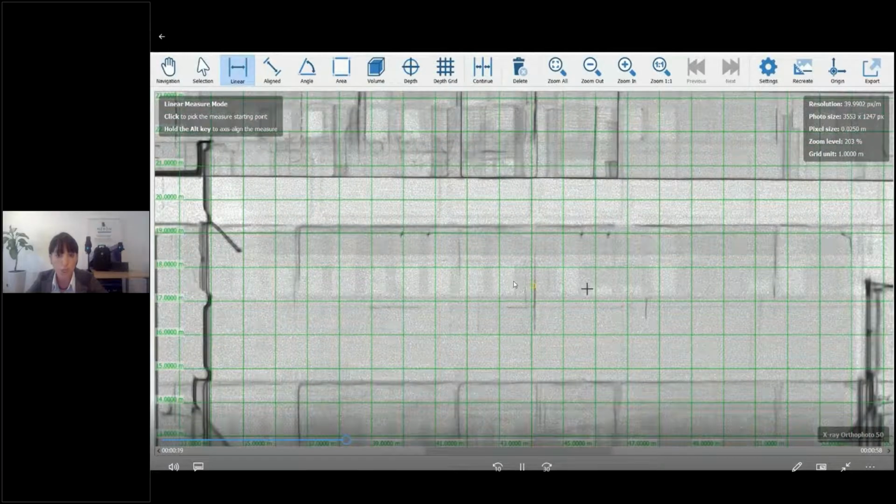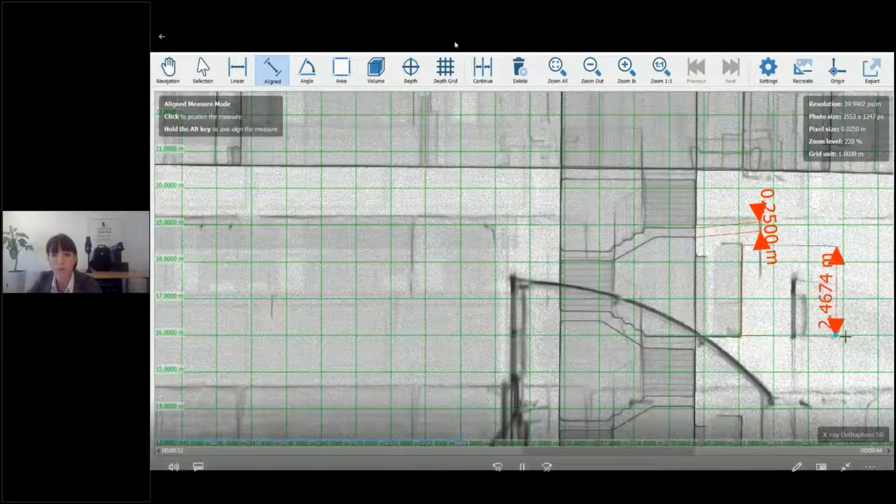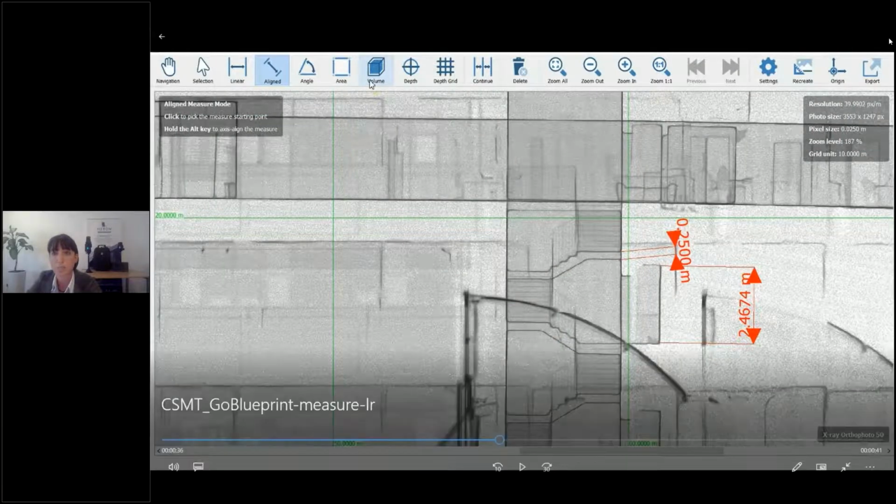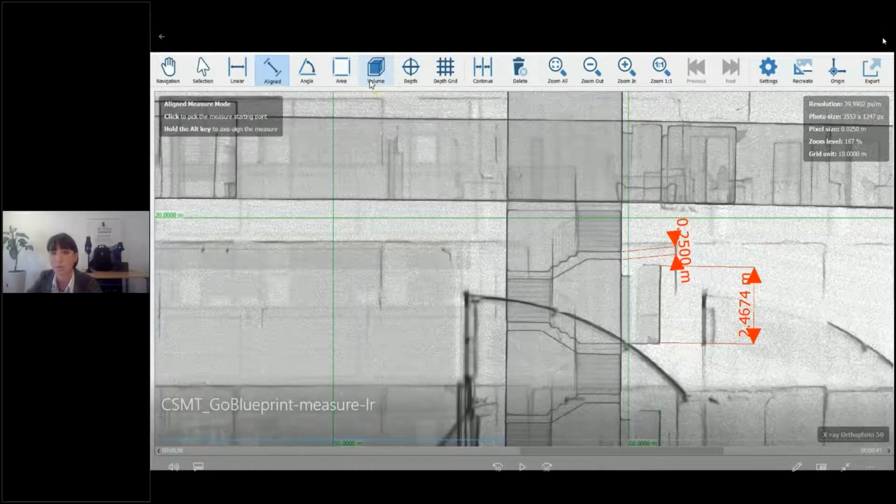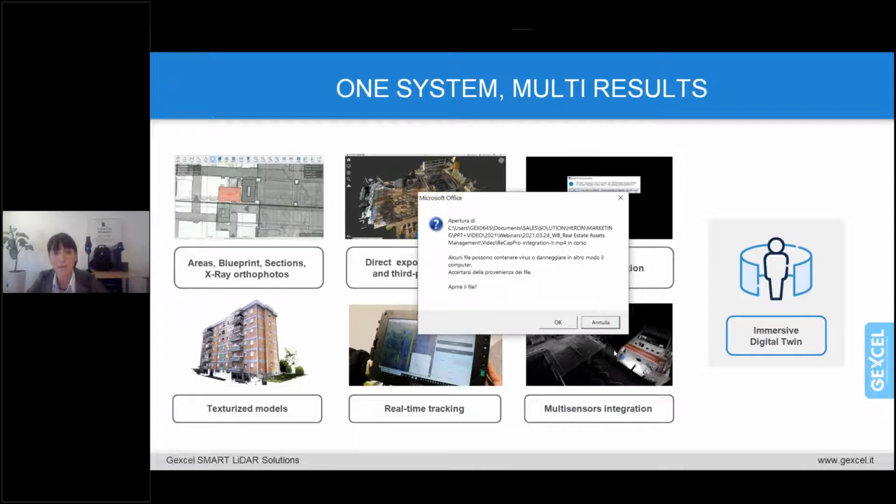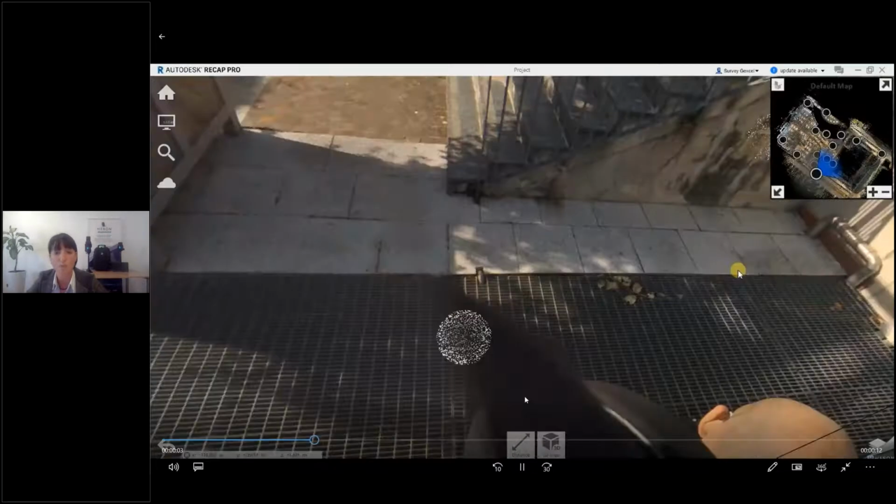We can of course share all this kind of information easily, also with some of our colleagues or some of the final users. What we can do more, it is possible to directly export our data to Autodesk Recap or other third-party software.